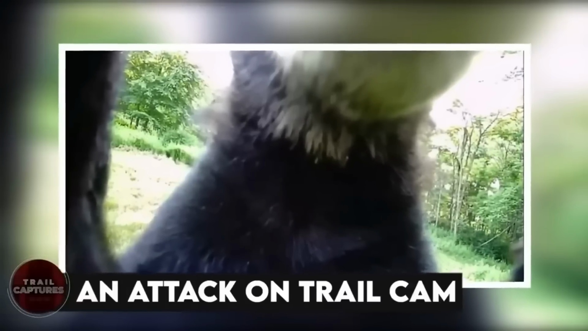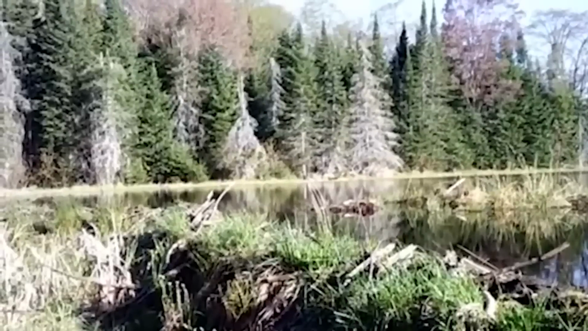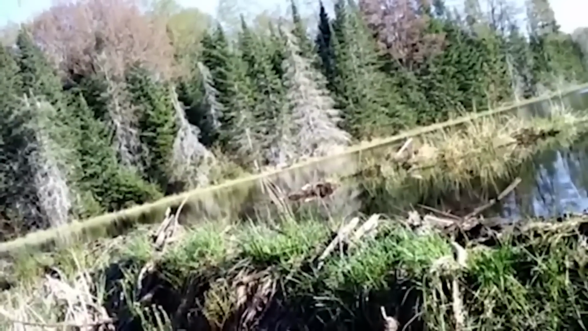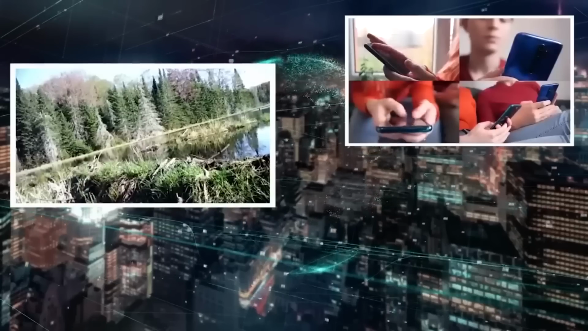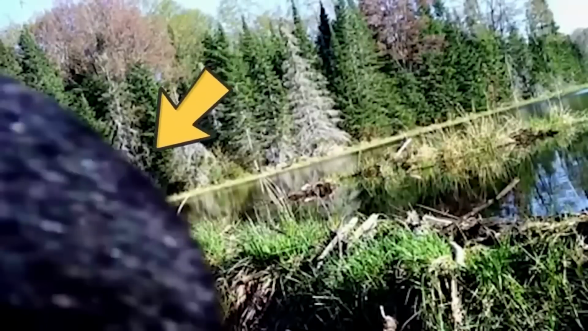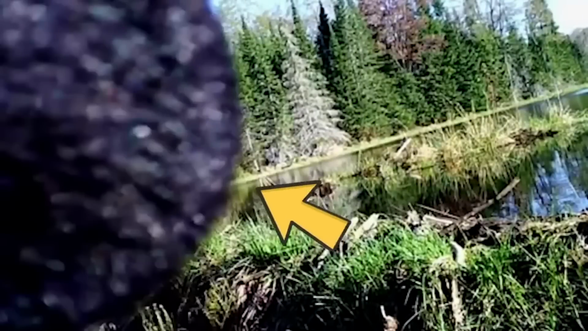An attack on trail camera. This video was recently recorded on May 17, 2023, and showed a creature attacking the trail camera, which was doing nothing to offend that thing so much. When uploaded online, people said that it must be a Sasquatch, as the creature made sure the camera did not catch its face or anything, and kept attacking it from the left side.